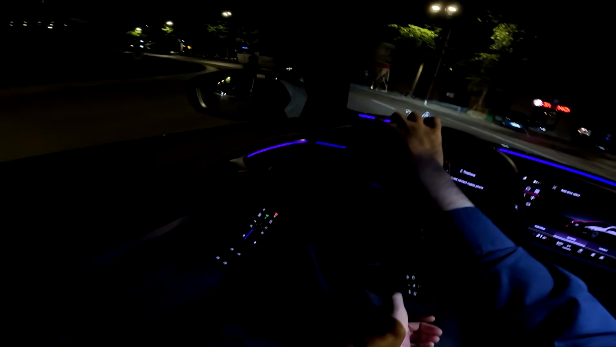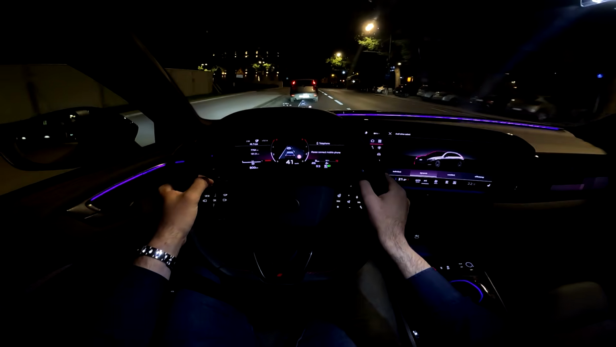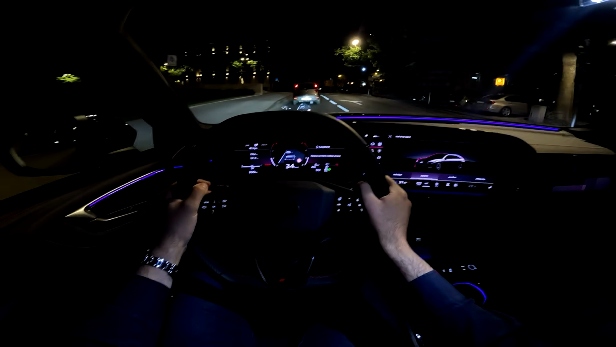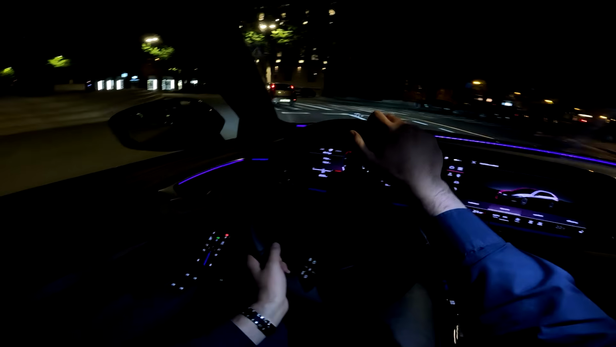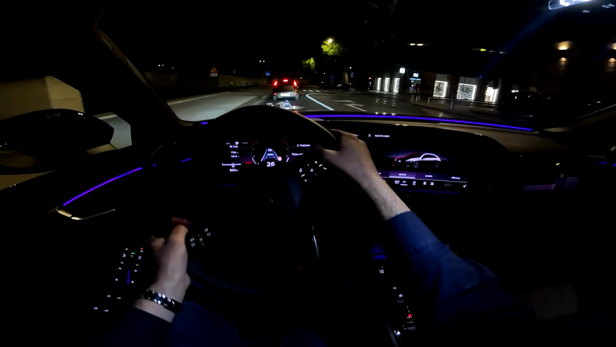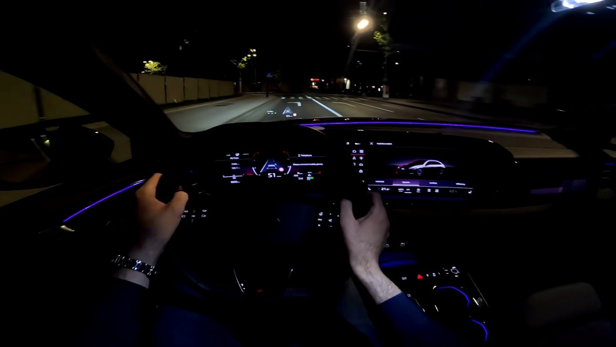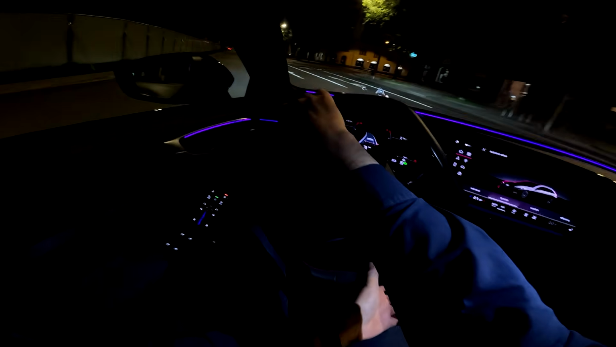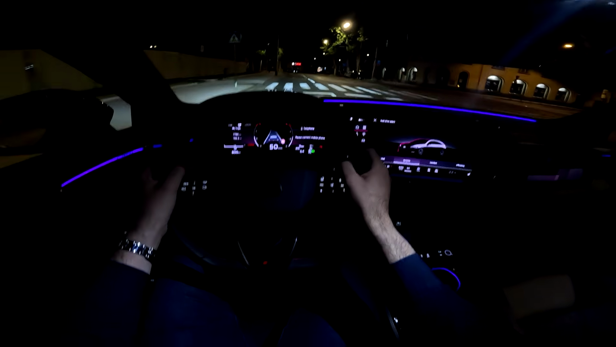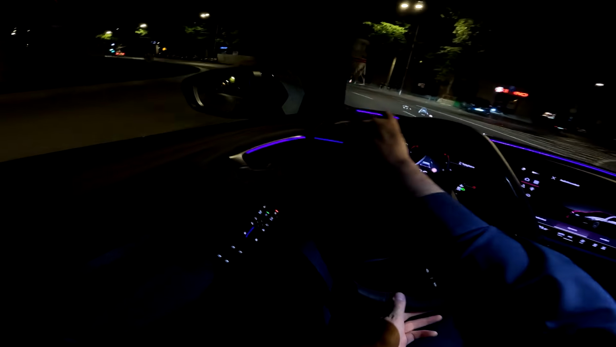I will do another lap in here. Feels so nice in the corners.